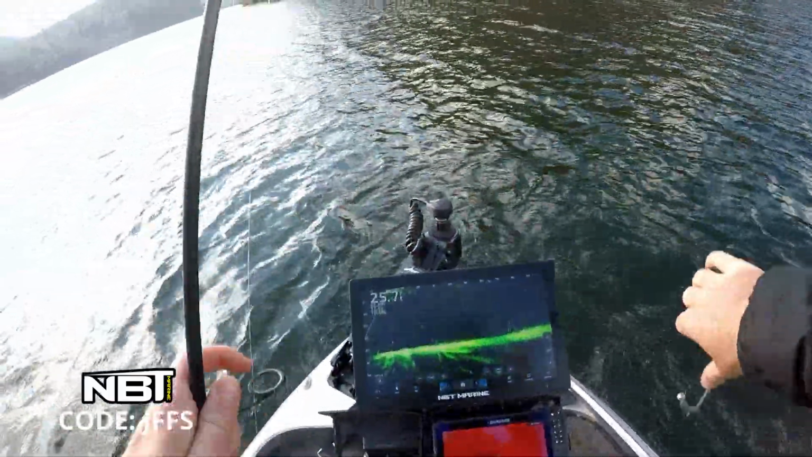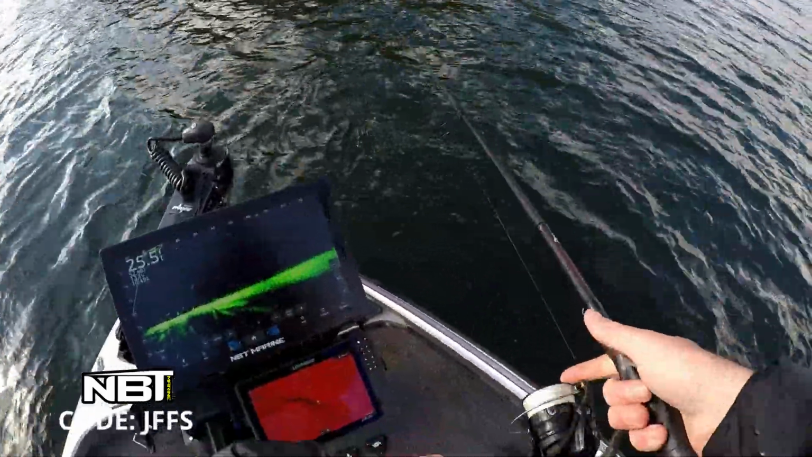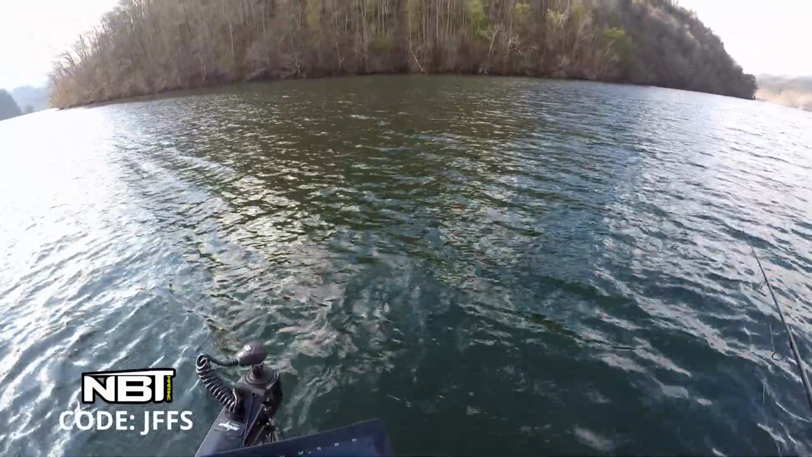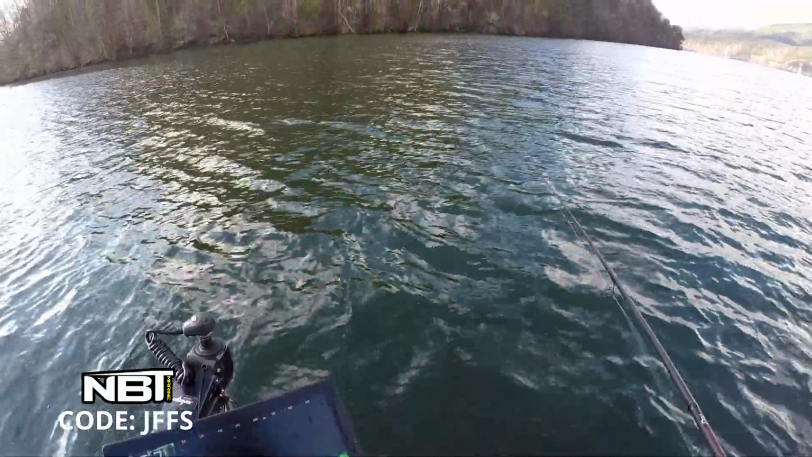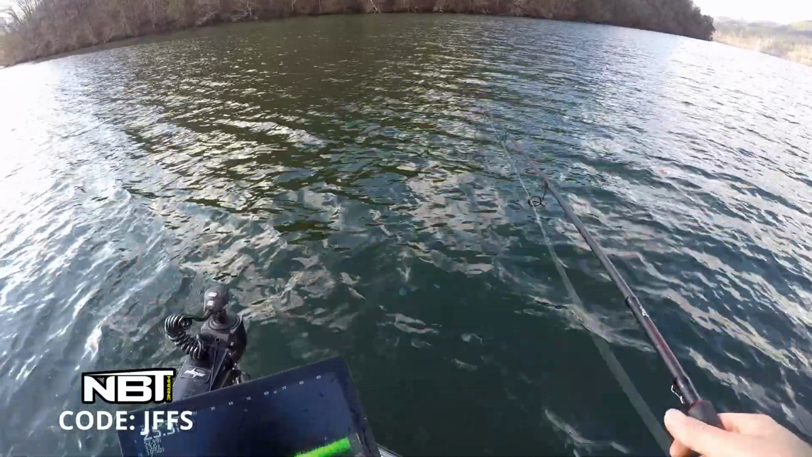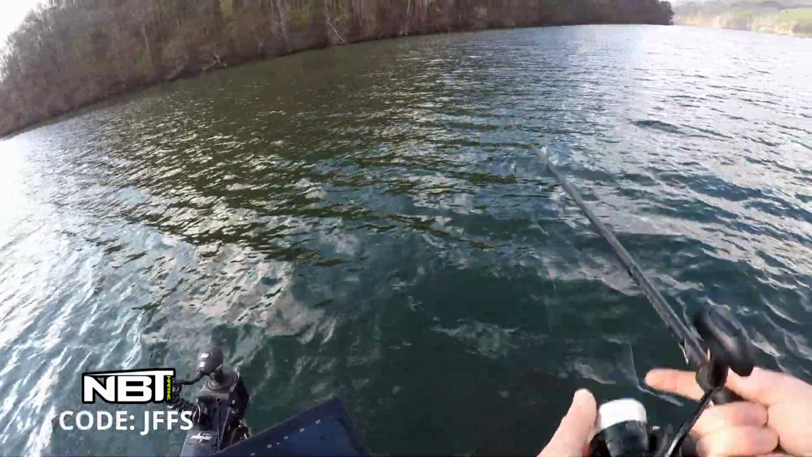When they're biting, you just have to get it close. There's a bunch right here. Try to get it to them. I mean, there's a bunch right here. Swimming away. I mean, there's a bunch. Golly. Look at all of them on the bottom.